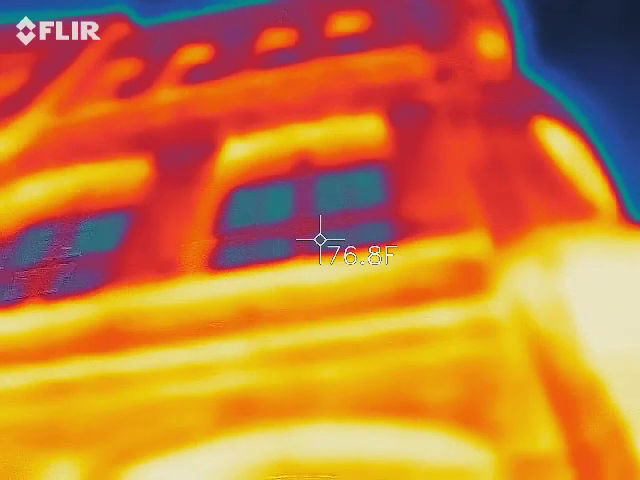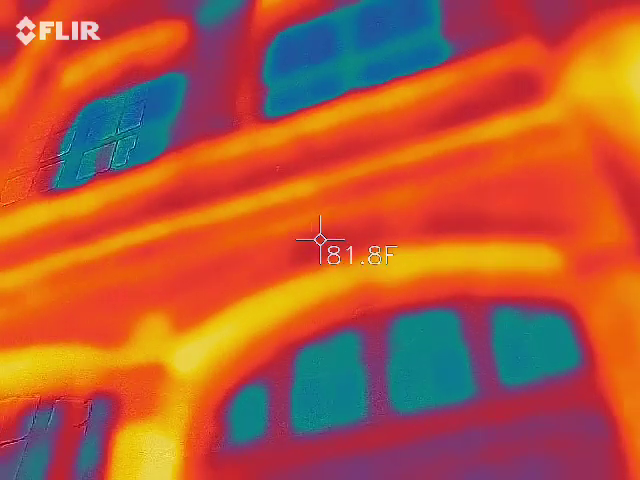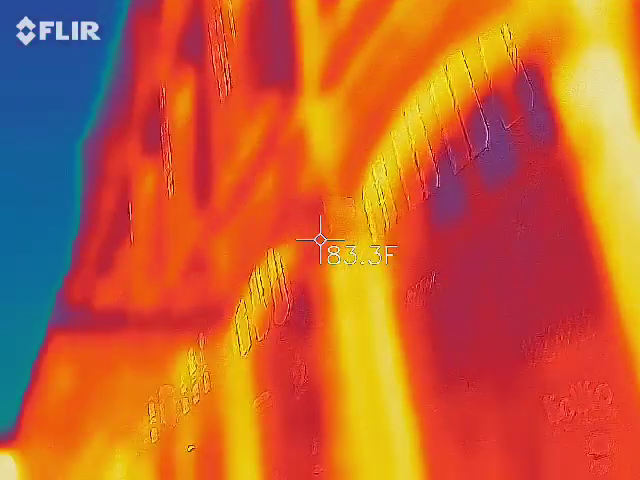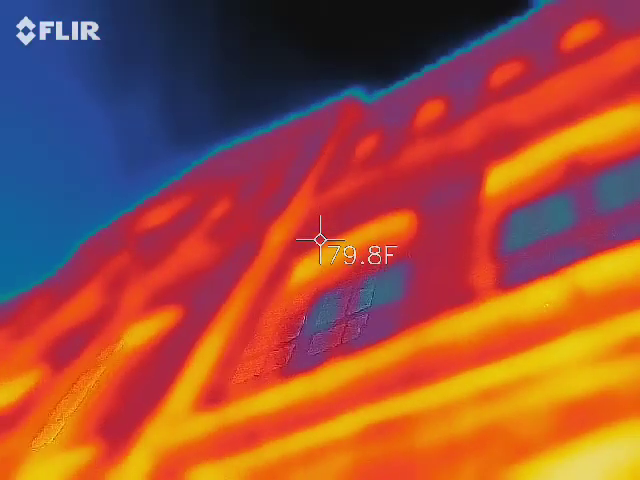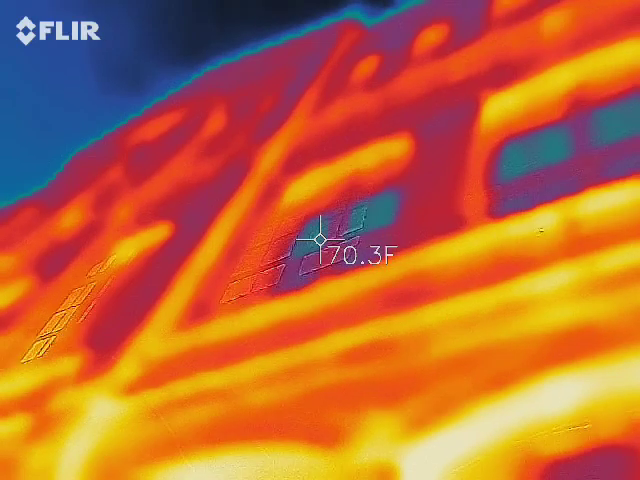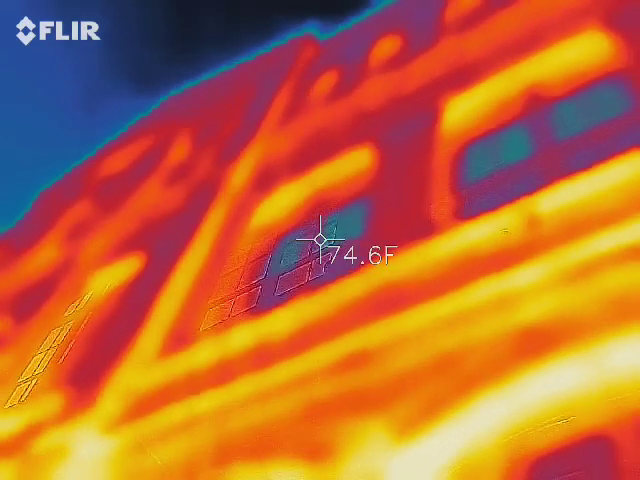The one right there. Second story? Yeah. 60? Oh. Let's try there. Oh wow, this one's at 72. With the windows.